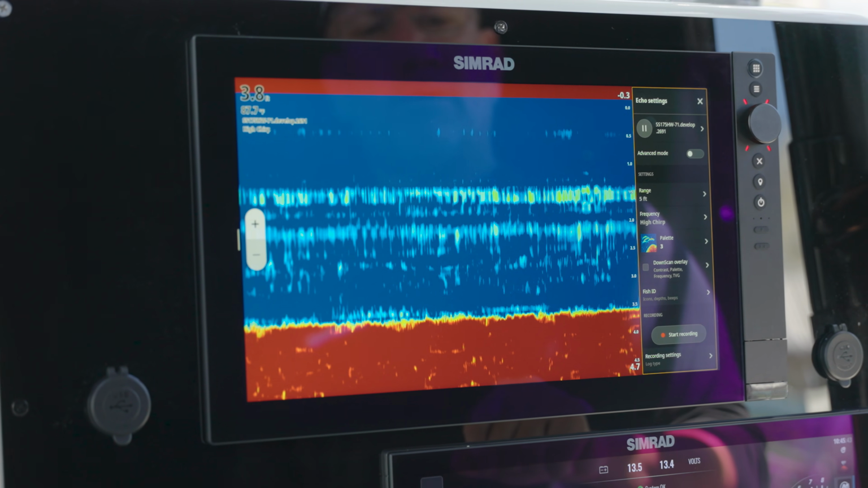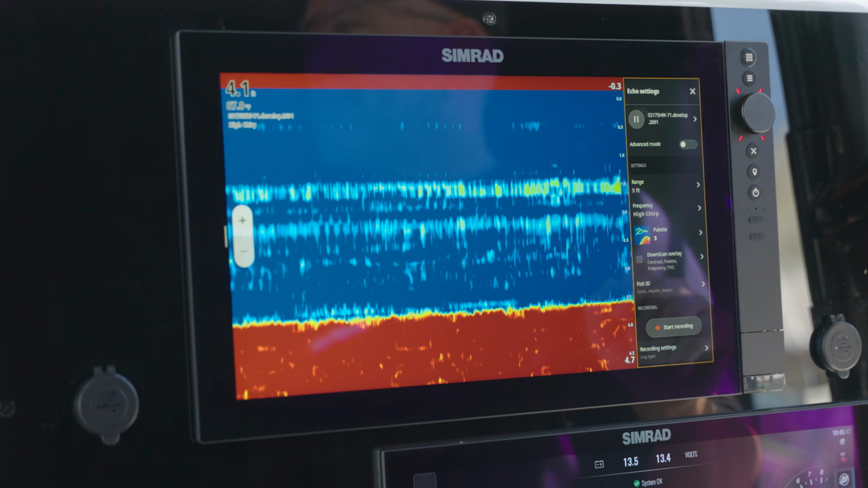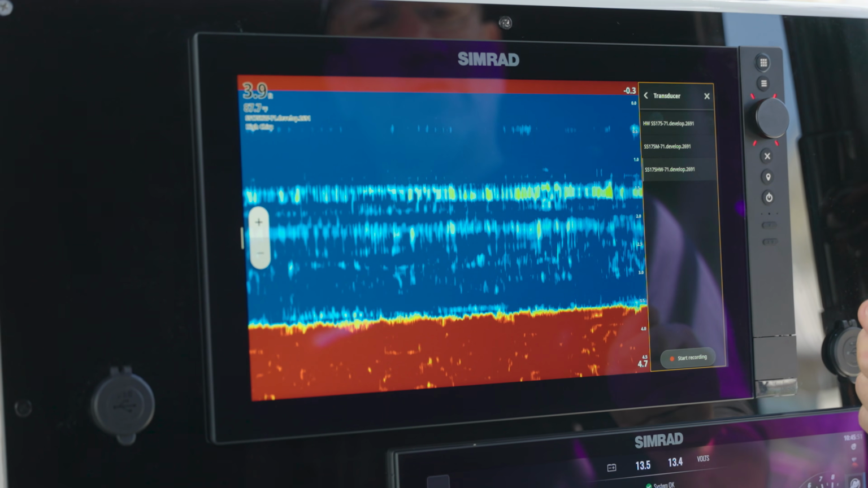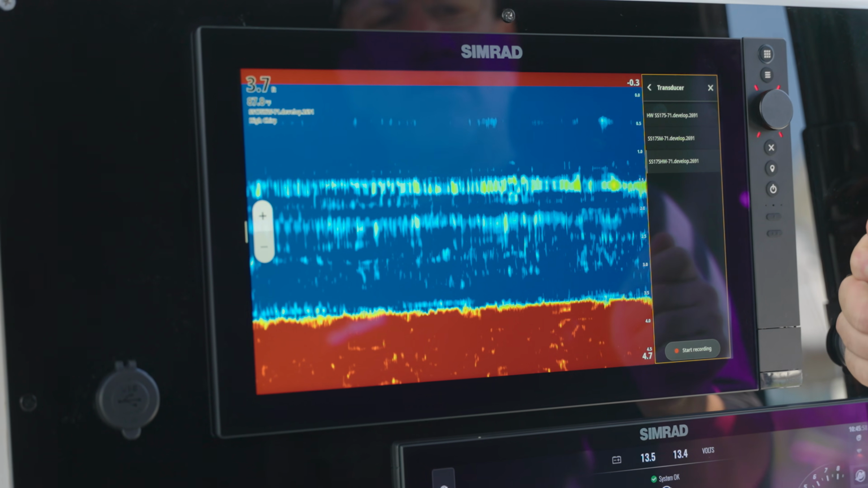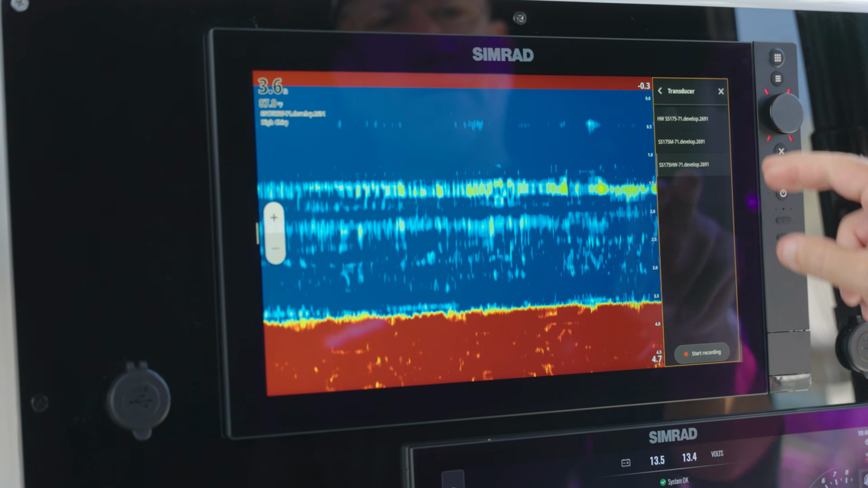So we're going to go back. We're going to play that again. You can see it catches right back up. This is also where we're going to find our source. So if we hit this arrow over here, we have our sources for the different types of transducers. We have our high-wide SS175 and we have our SS175 medium. And later on in the video, we're going to show how you can put those side by side on your screen at the same time.